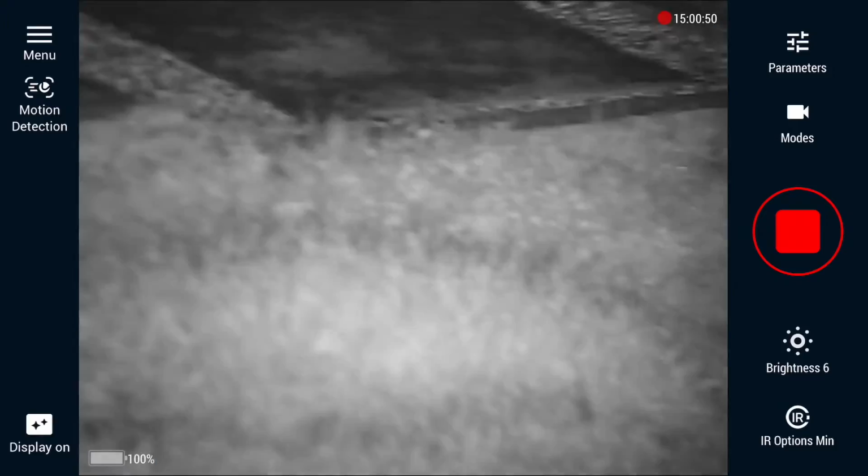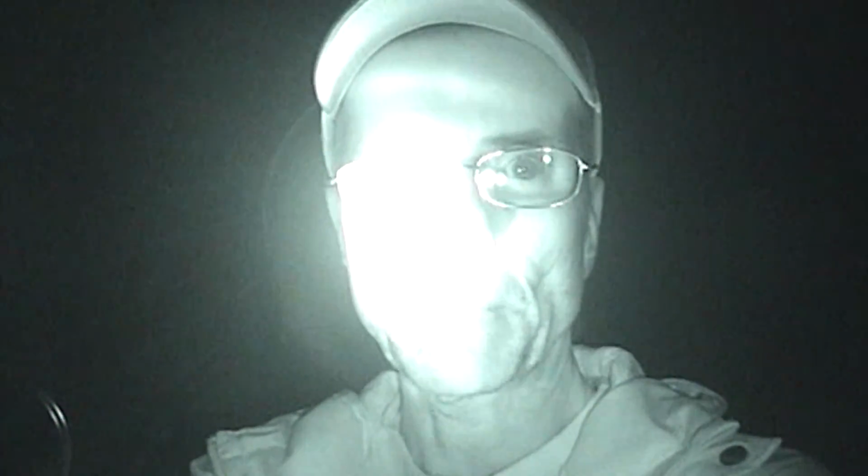Oh, you know what the other thing I wanted to try was, will this emitter shine enough light? Let's try this. So there's light on me. I'm going to turn off the, wow. So there's plenty of light coming from, that's all light from the 320. Yeah. Not bad.